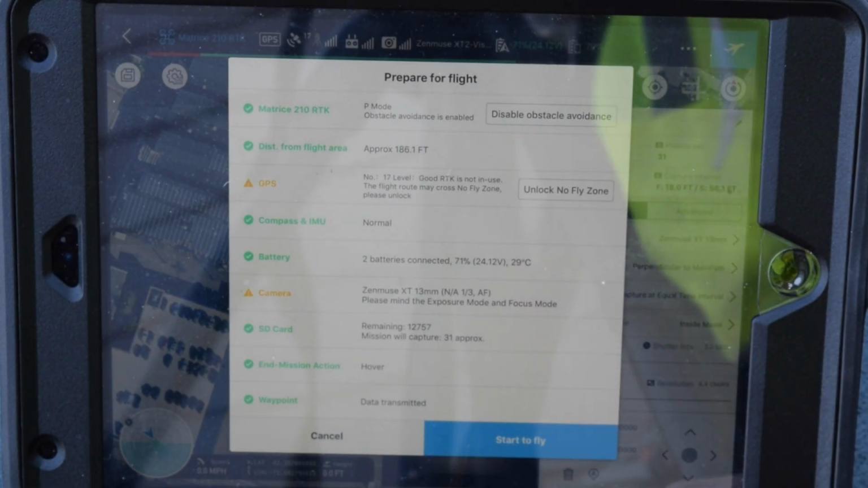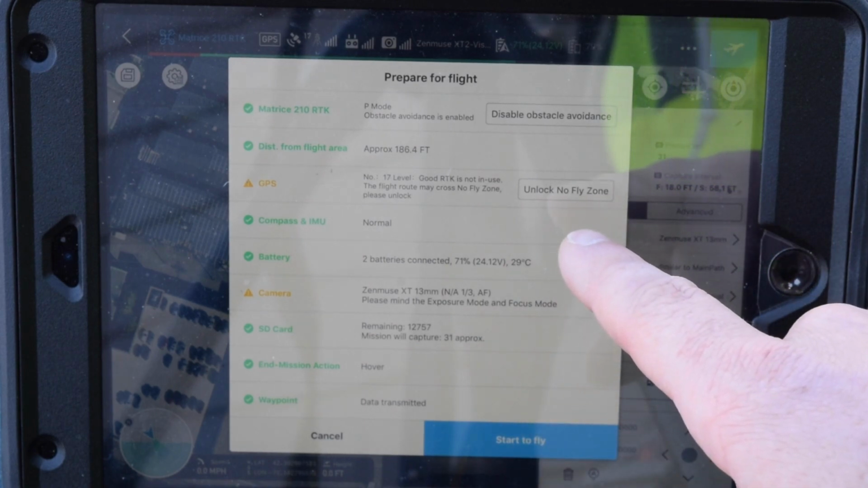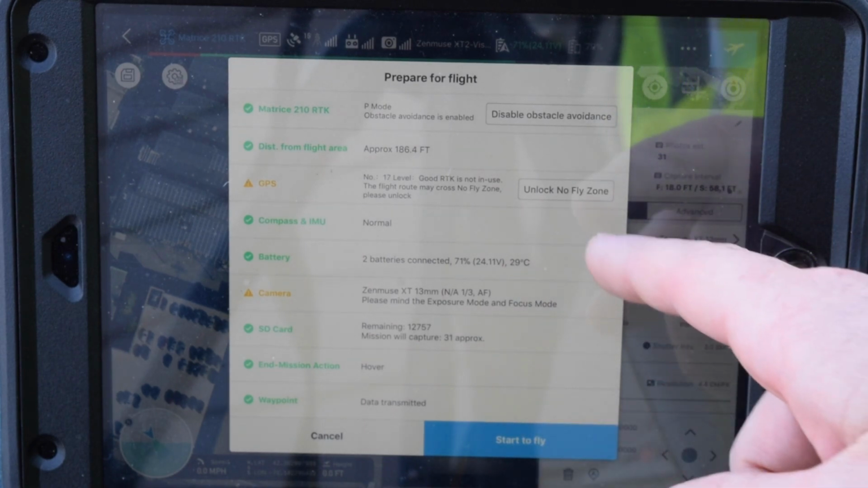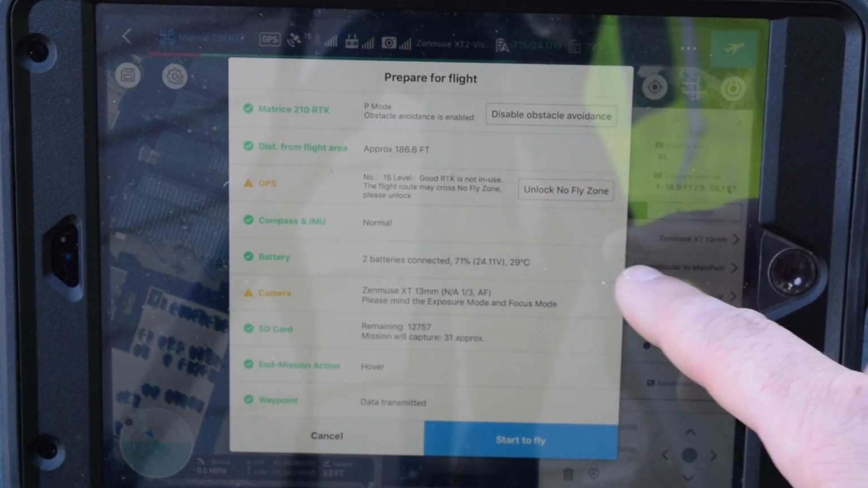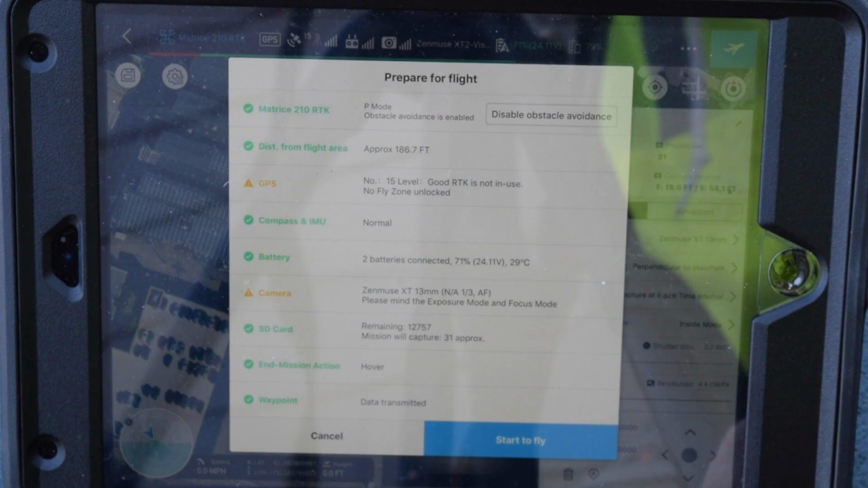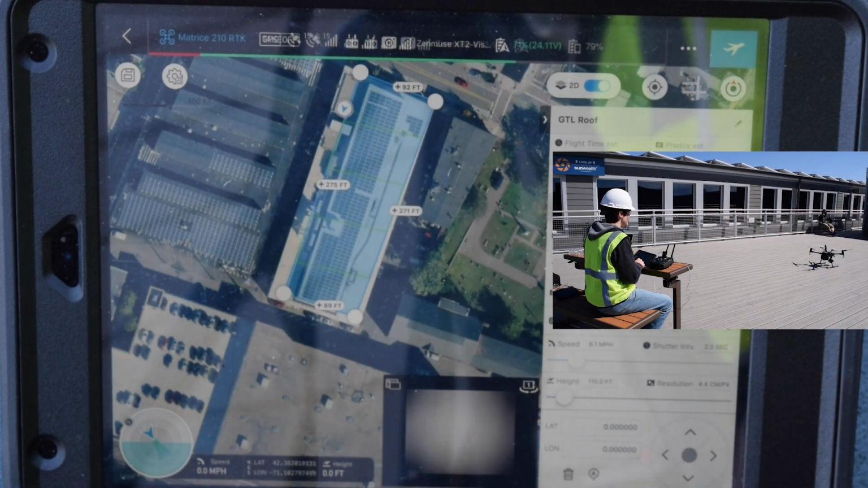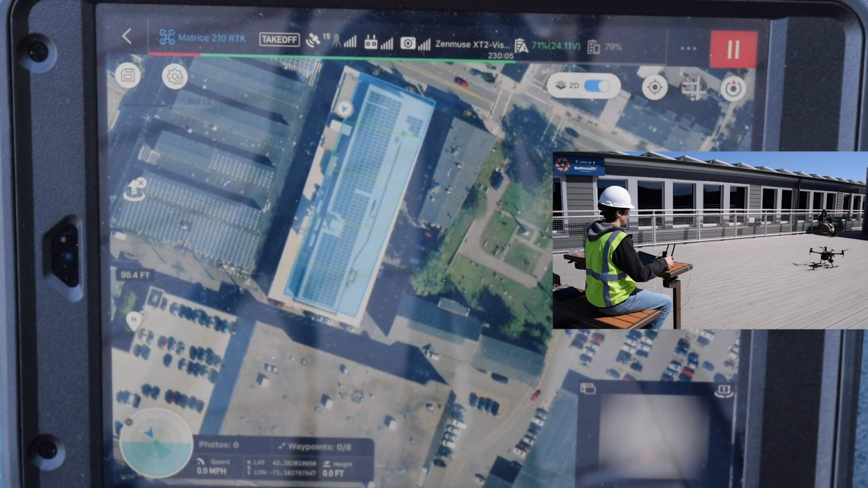As I mentioned before, I am in Class B airspace, so I do want to unlock this fly zone. I do have authorization from the FAA through the LAANC system, so we are fully authorized to fly. So I'm going to unlock that. And at this point, we're ready to start flying. Let's start to fly. Now I'll put my hands on the controller.